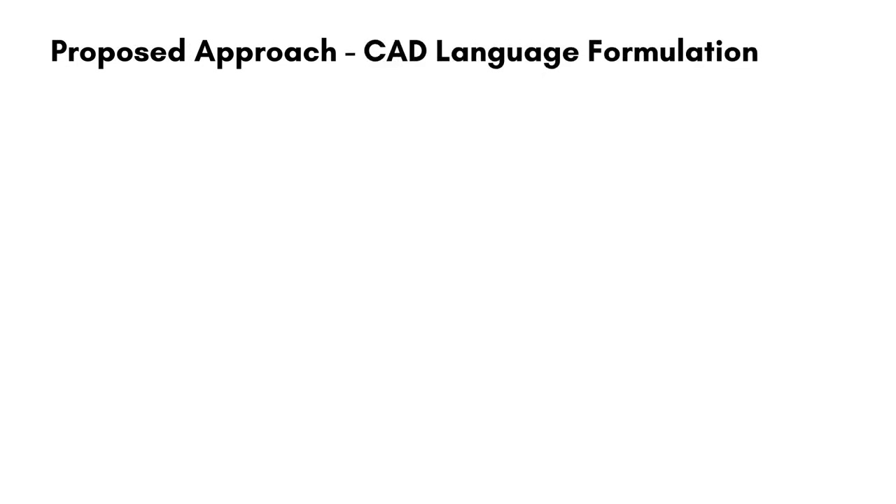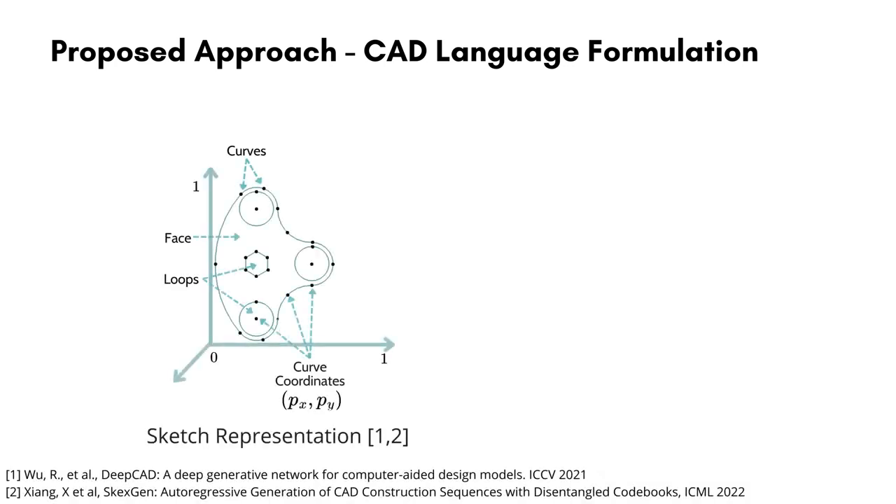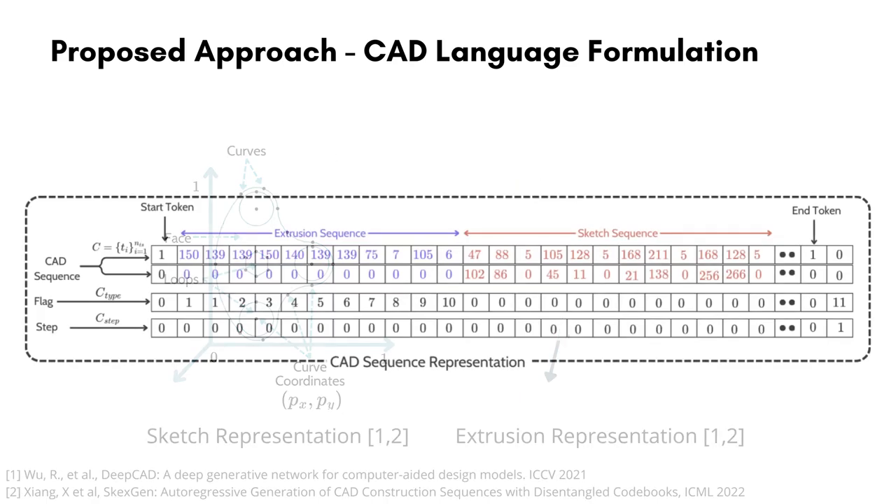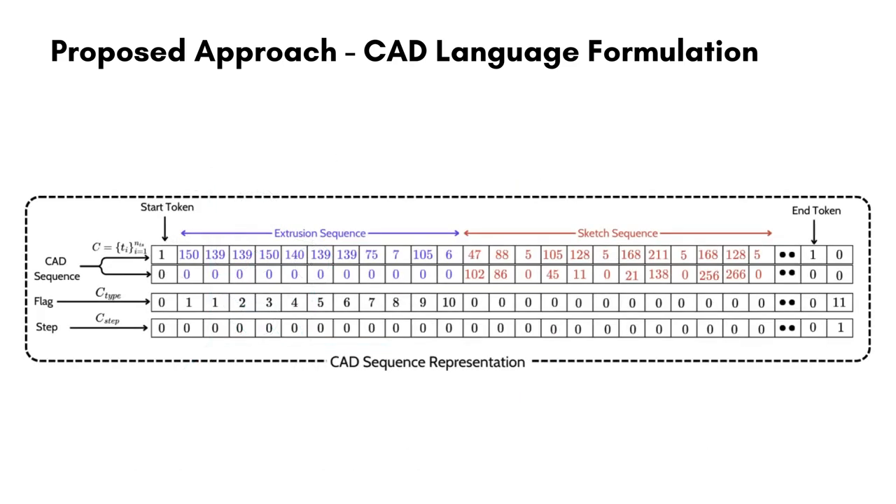Starting with the CAD language formulation, our representation is composed of two main components. The first one, 2D sketch, is described by a set of faces, loops, curves, and point coordinates. The second one, extrusion, describes the transformation of the sketch into 3D space, its scale, and the amount of extrusion. These components are represented by a sequence of tokens. In particular, each CAD design step is represented by a sequence of tokens for an extrusion, followed by the corresponding sketch token sequence.